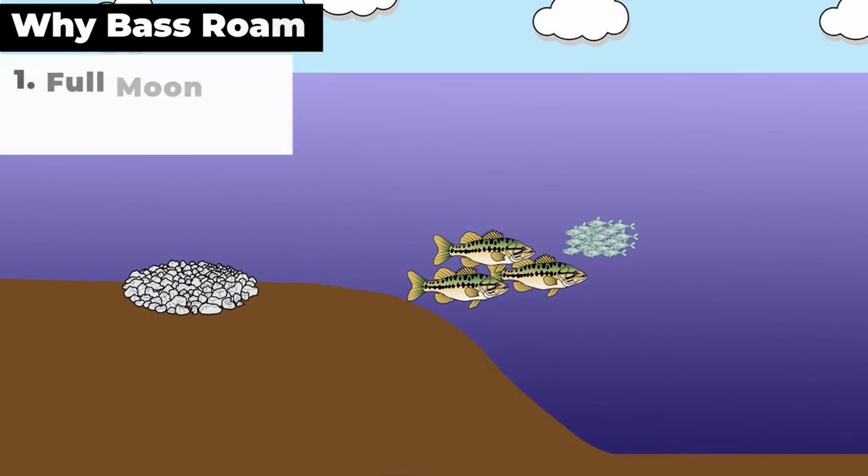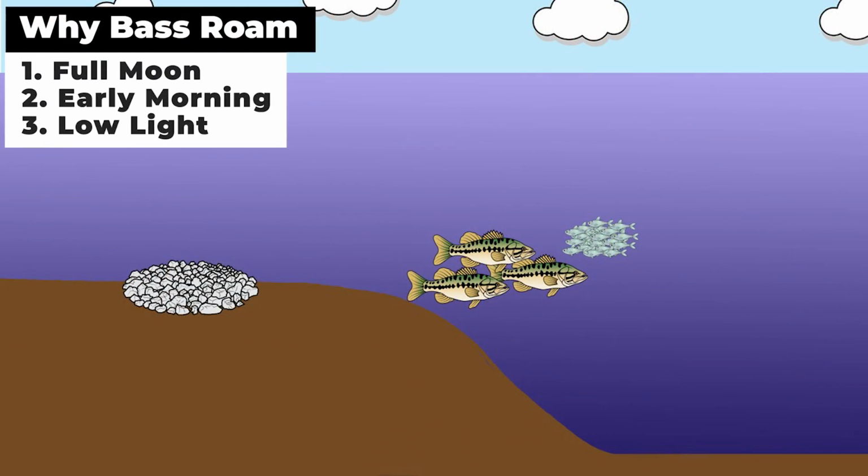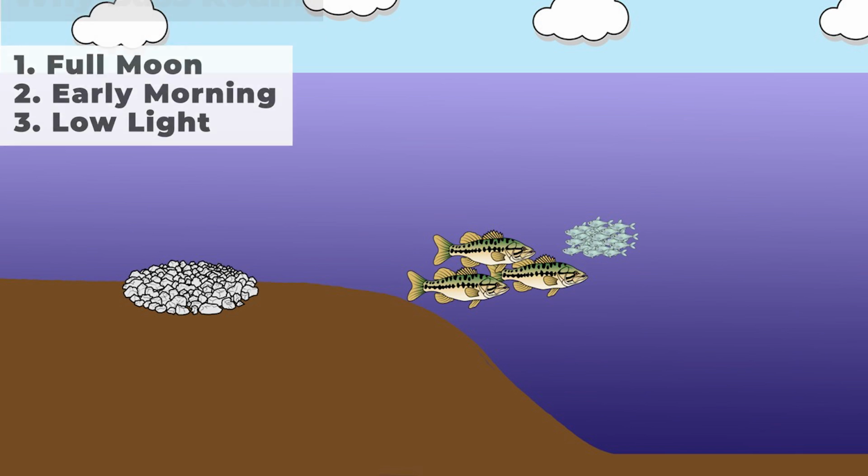The reason these bass were roaming so much is because I was fishing, one, during a full moon, and two, because I was fishing in the morning. Whenever you have a full moon and it's the morning time, bass are going to be extremely active and they're going to be chasing shad and a lot less likely to set up on one specific spot like a rock pile, a shell bed, or a brush pile.